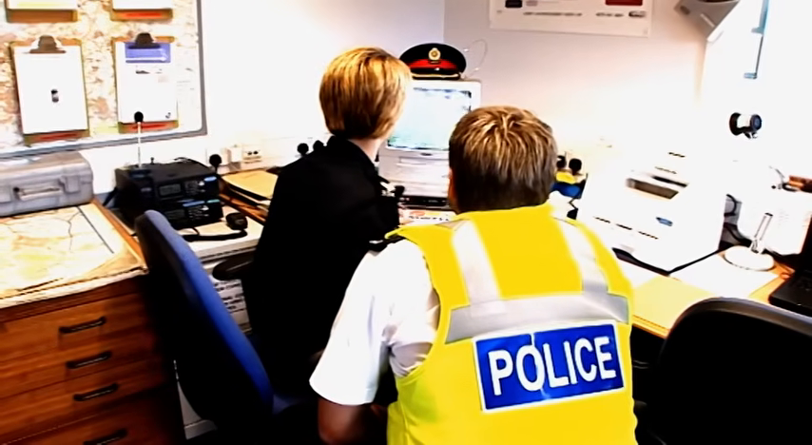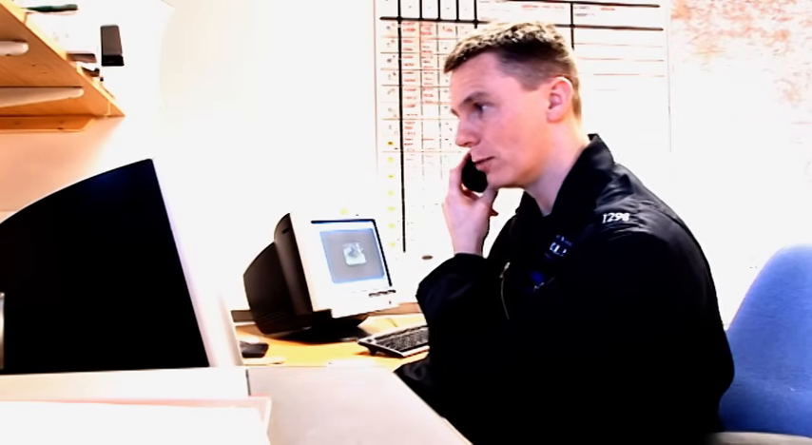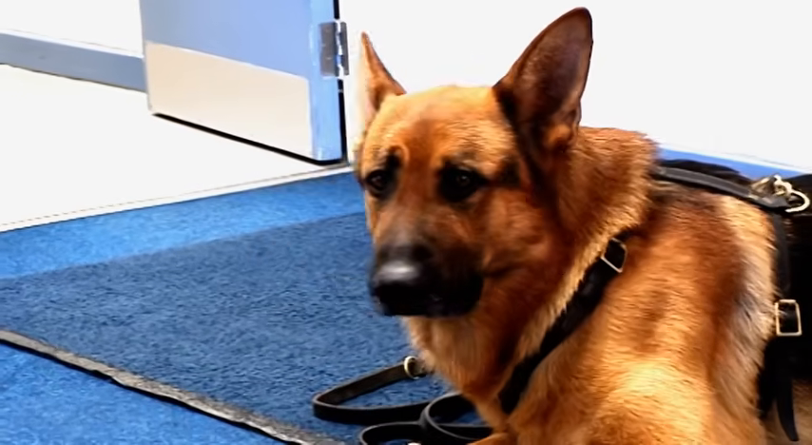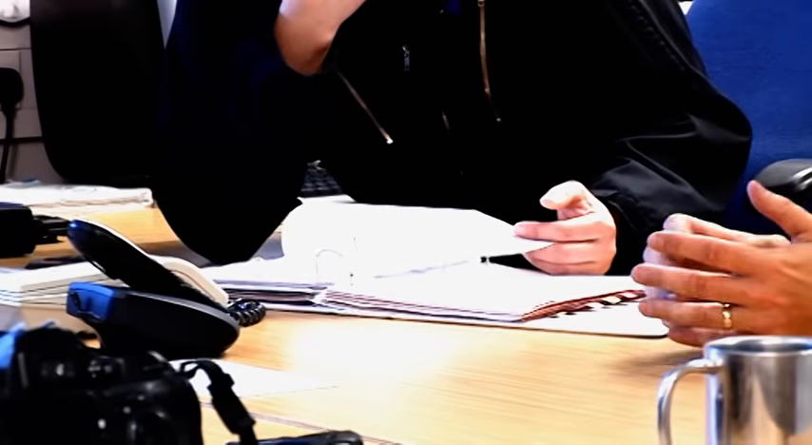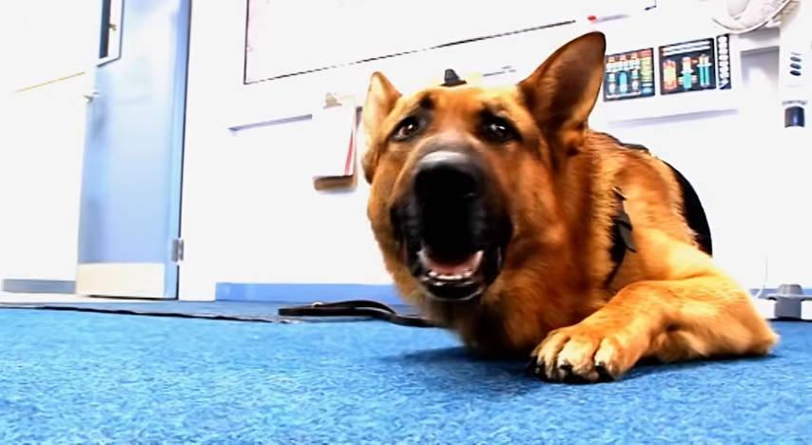While the Scothern consider the evidence, the rest of South Yorkshire's air support unit has gone to the dogs. Oh, there he is. It's a change of shift, and the new crew are going to take Max the police dog and his handler for a test flight. Yeah, I think you'll be okay, you'll be safe with the rotors. Okay, yeah. The dogs are euphemistically known as the furry exocets.